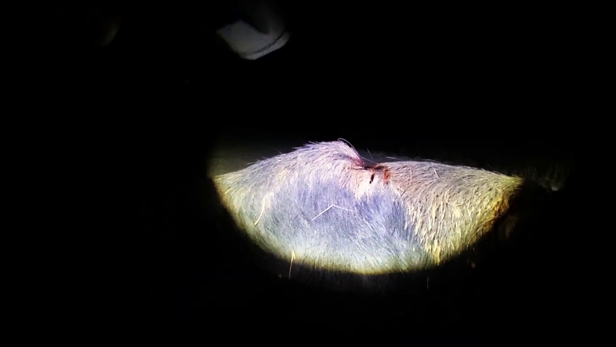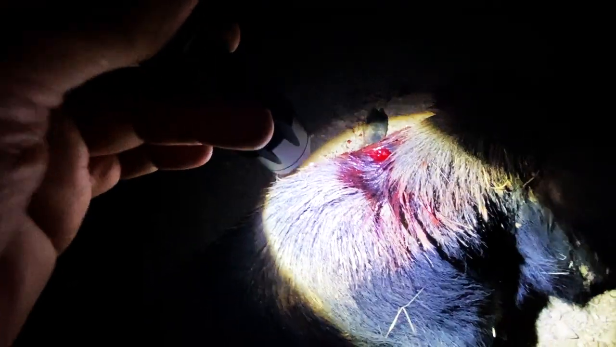And here's another reason I'm not going to eat this pig. Y'all see that growth there? He's definitely got some kind of a tumor going on. Yes, there's blood there, but that's because when I dragged him, it got cut up in that spot. If that was a flesh wound, you would actually see meat and material, but that's absolute fur. And when I push that, it's like absolute pus, which is absolutely disgusting.